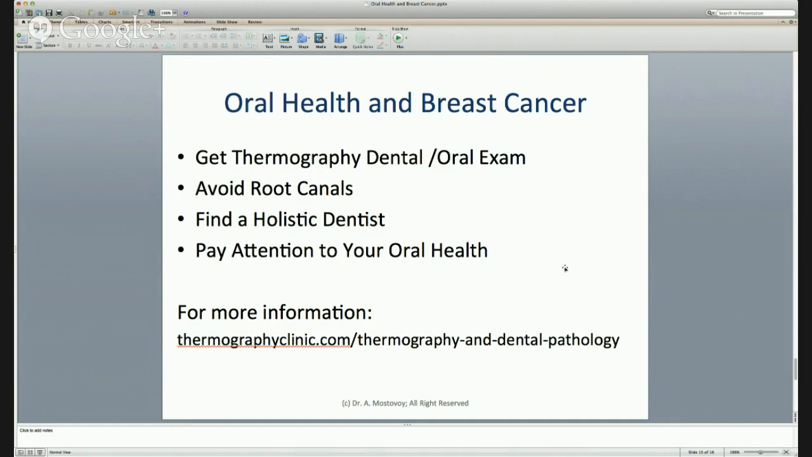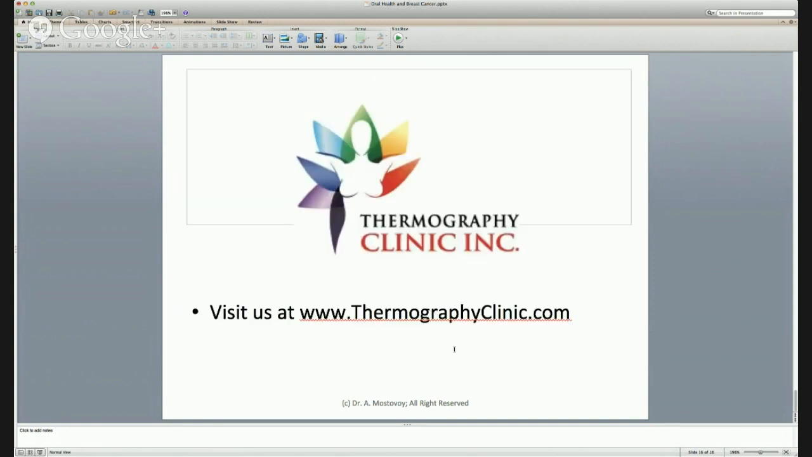Now, for more information on dental pathology and thermography, again, you can go to this particular URL and read more about this in detail. Finally, I want to leave everyone with an opportunity to read as much as possible about breast cancer prevention, about thermography, about different conditions that you may have, thyroid, adrenals.